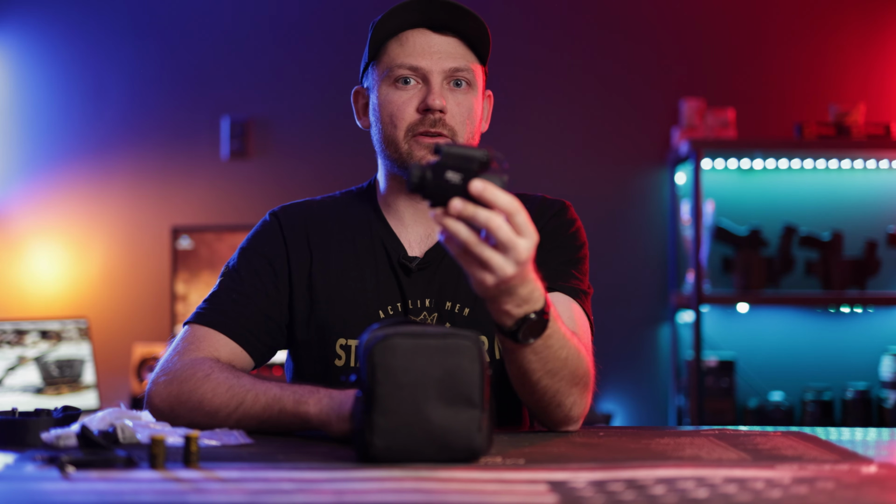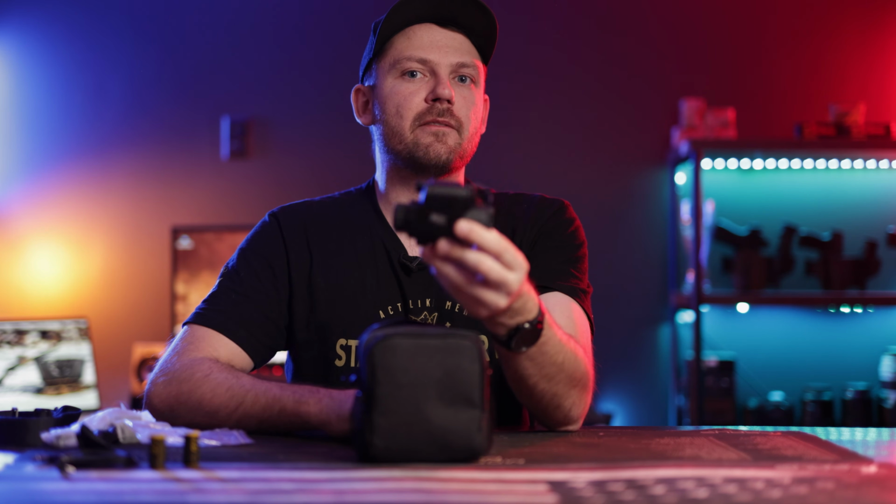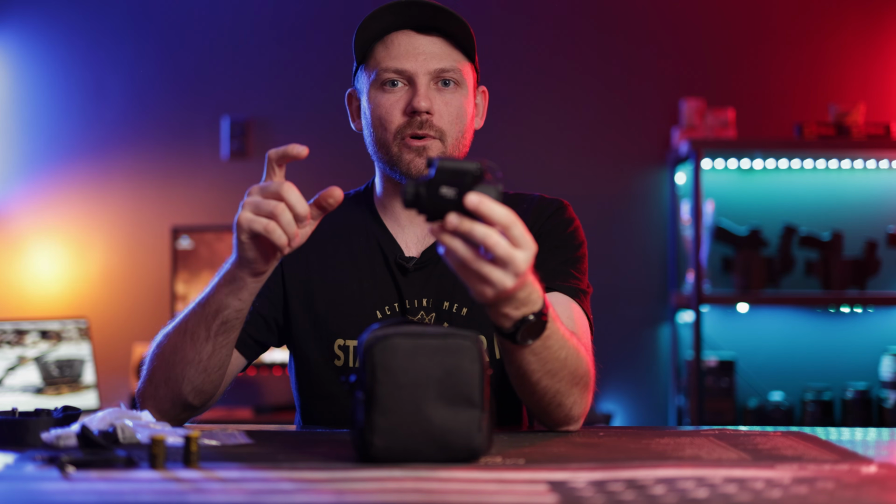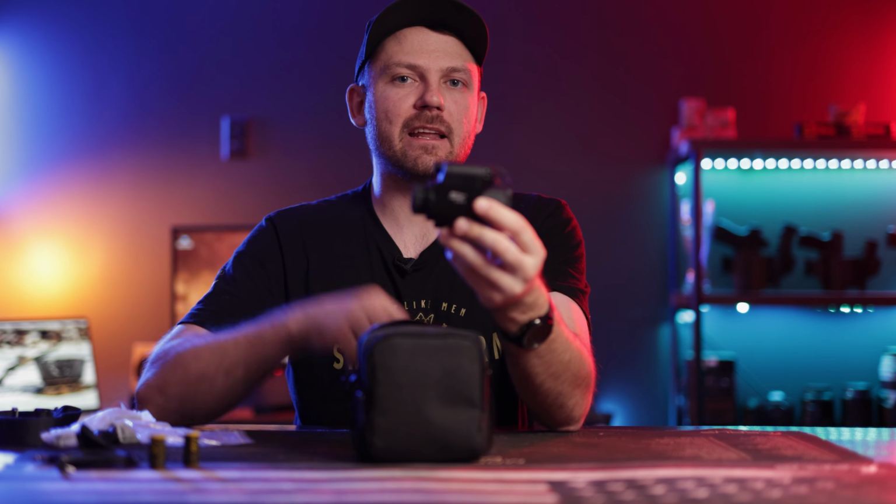It's one of my favorite units. I trust it. I've used it a lot over the last couple months, and I think it's gonna do a lot of you really well if it's within your budget. It's gonna offer you that edge when we're out in the woods, out in the wilderness, hunting prey, or even just evading and navigating in the darkness.